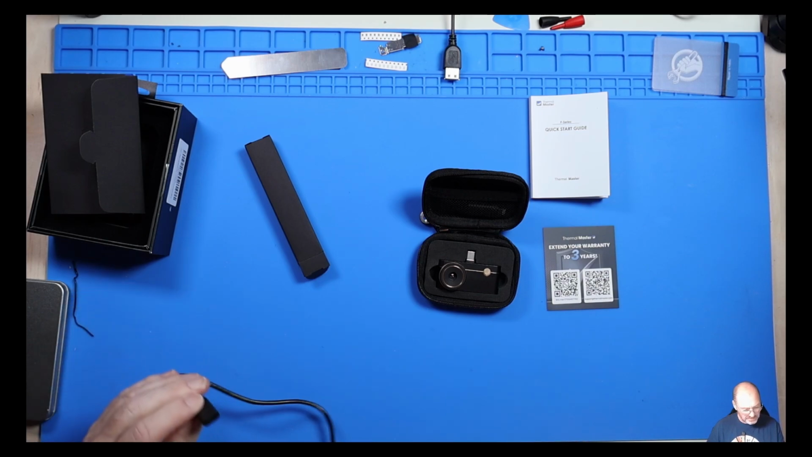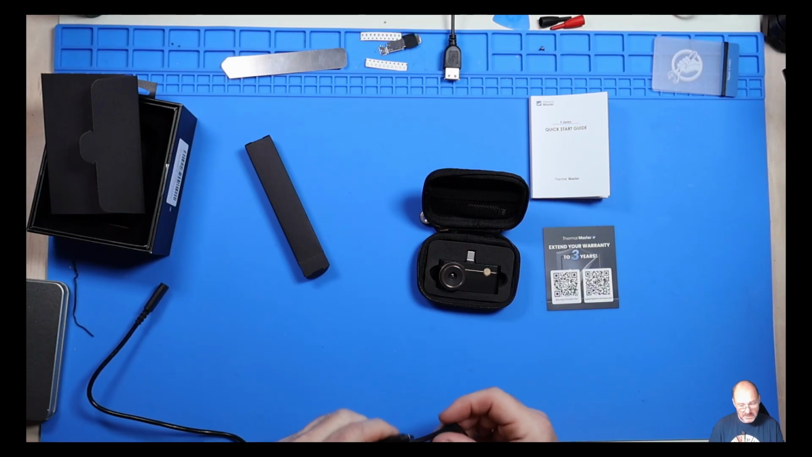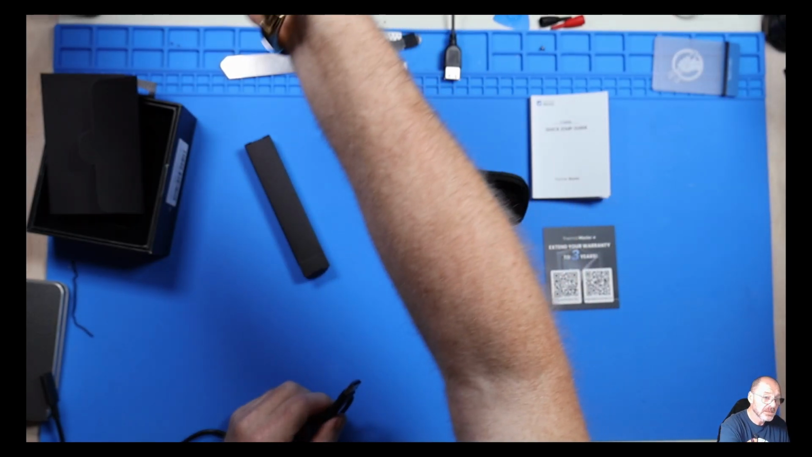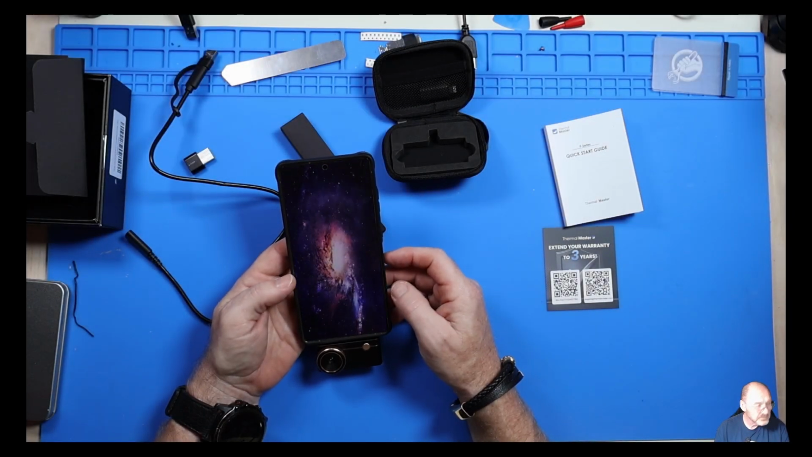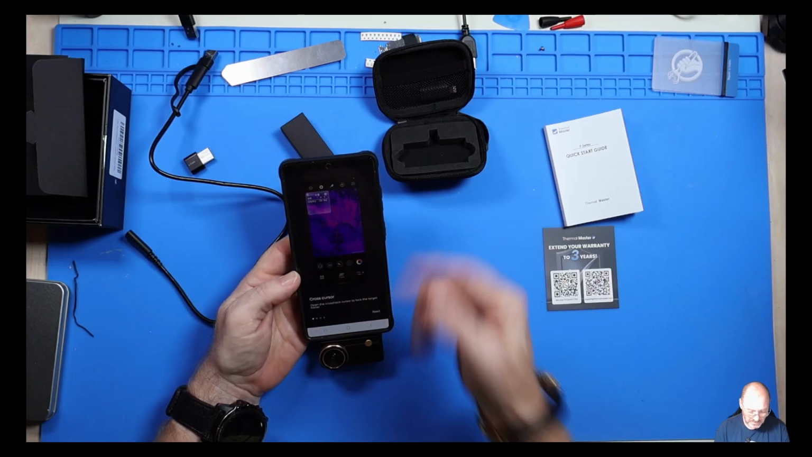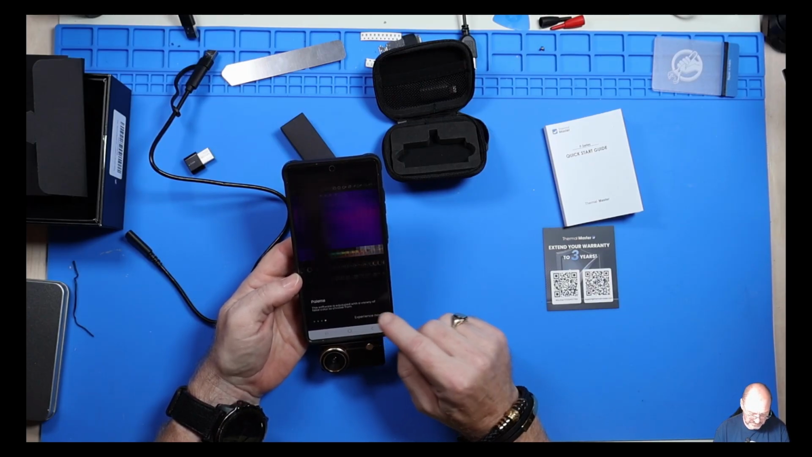It goes on that end. Yes. So it has the adapter there, which is good because I would be connecting it to one of my extension cables. That's quite good. I quite like that. I've got the camera facing up at the moment.